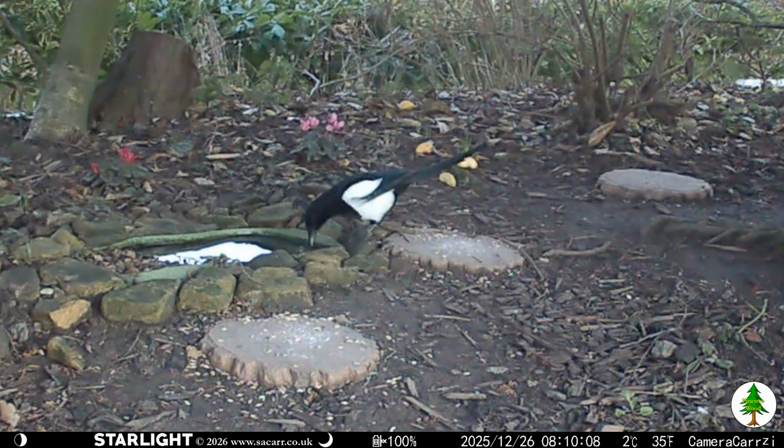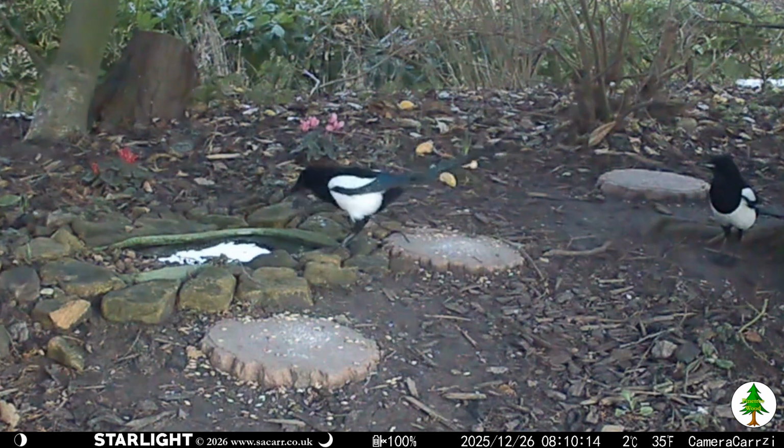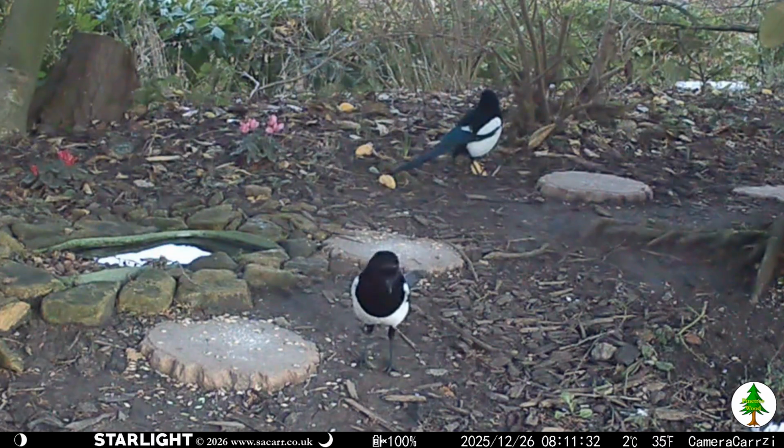At 8:10, one of the magpies was dunking food pellets into the pond to soften them before eating. It was joined by a second magpie soon after. Neither one appeared to be the one with the limp, first seen in the 3rd week of December.